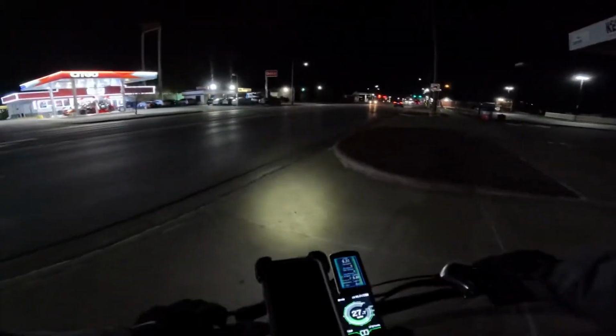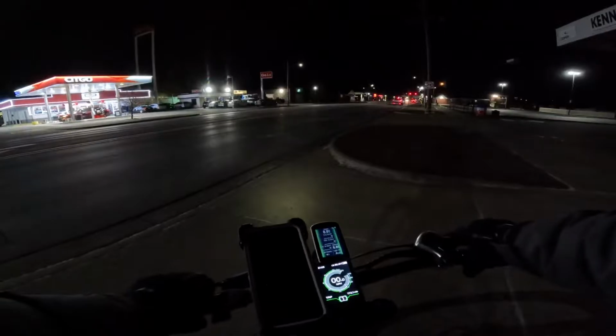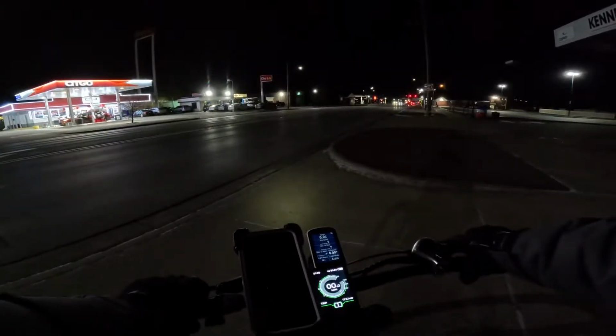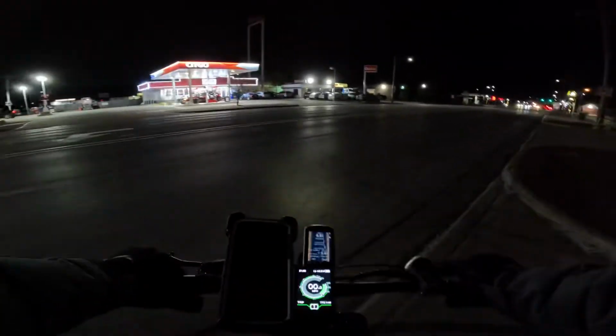But we're going to take the street a little bit all the way till the light changes, and get some room, of course, because this bike is not as fast as the other one, so this one will not keep up with the traffic. So I'll just wait till the light changes. Well, there's no car, so I'll just go for it.